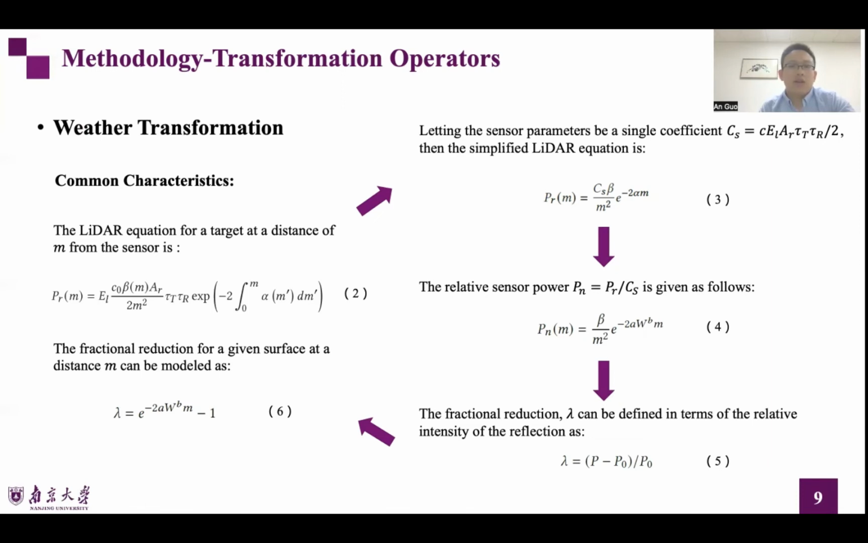During weather effects such as rain, snow, and fog, the LiDAR equation for a target at a distance of m from the sensor is represented as equation 2, where P subscript R is the power received by the LiDAR sensor. Considering the rainy, snowy, and foggy atmosphere to be a homogeneous, uniformly scattering medium, we can obtain the simplified LiDAR equation 3.